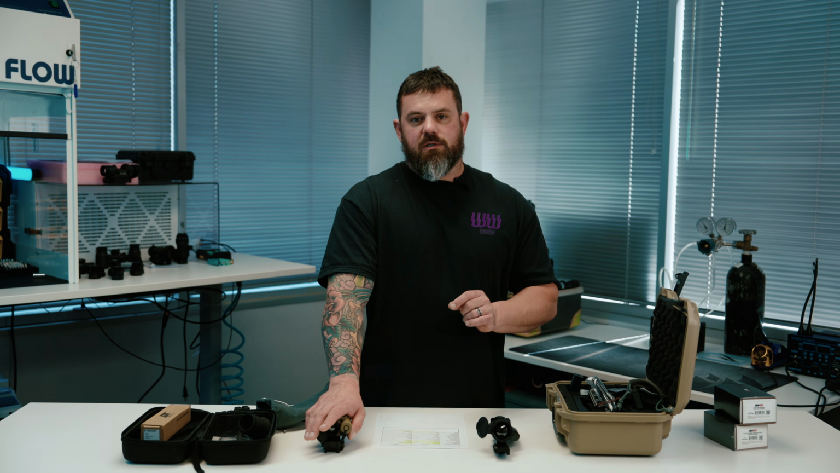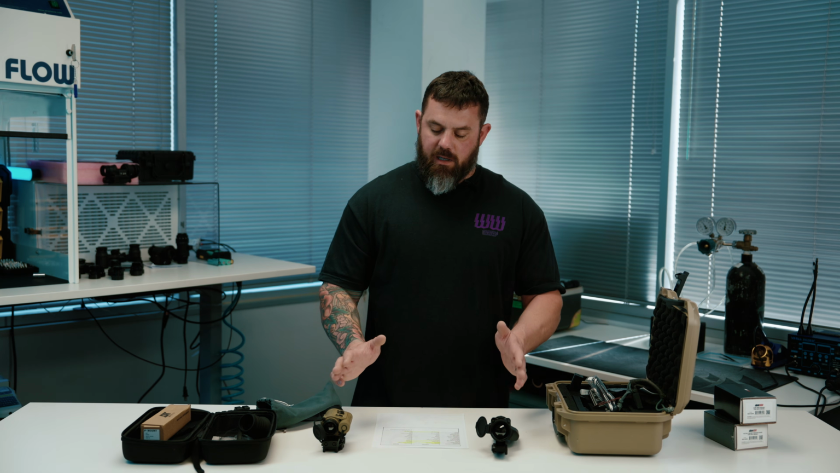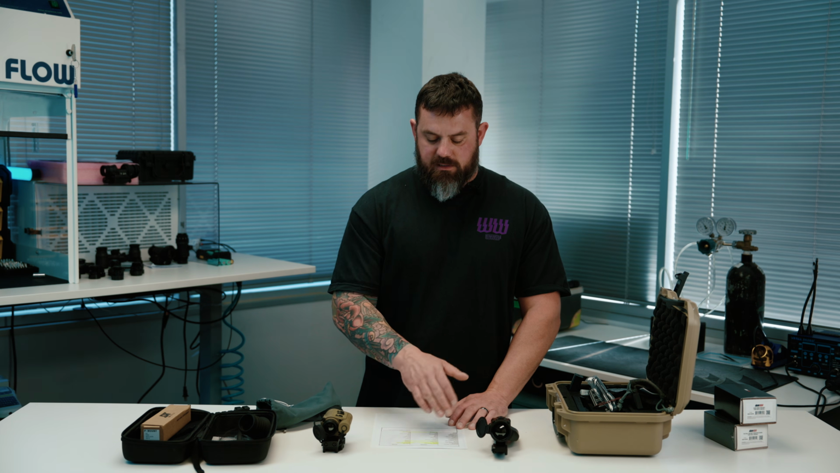I'm going to give you my 2 cents on why this is important. Base magnification of 1.5 can be advantageous for people that are using this primarily in a rifle mounted application, be it standalone thermal optic, or as a clip-on, because as we discussed a moment ago, the sensor resolution is limited to that 640 pixel width.